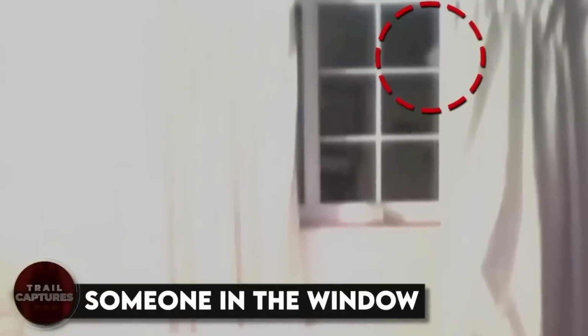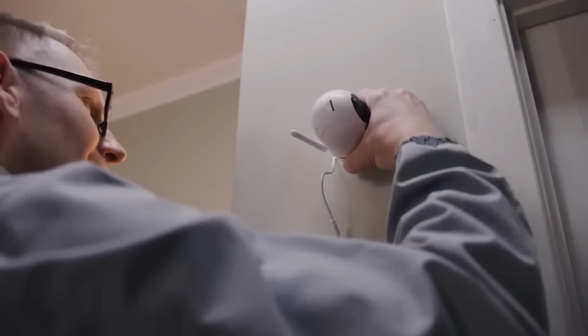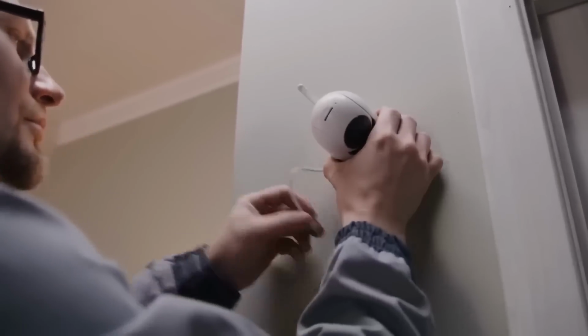Someone in the window. This man had some previous encounters with the supernatural, thus he wanted cameras installed everywhere, even in his bedroom. And one night, when he was sleeping peacefully, he sensed someone was watching him through the window. He got up ASAP and turned the lights on, and that's when we see the ghostly figure in the window. It looked like it was waving, maybe? Seriously, how creepy is that?